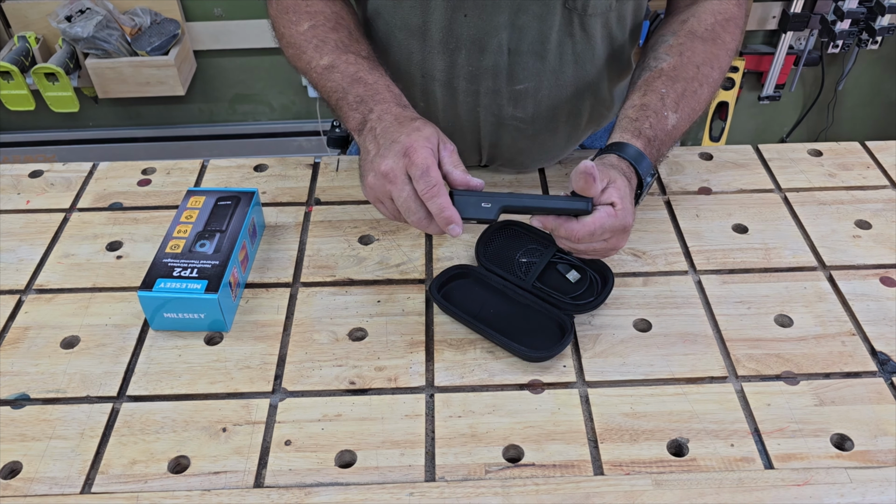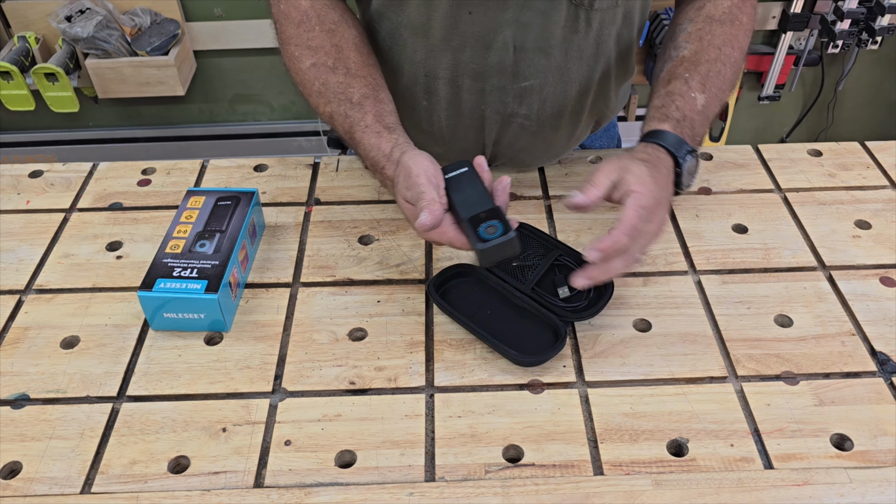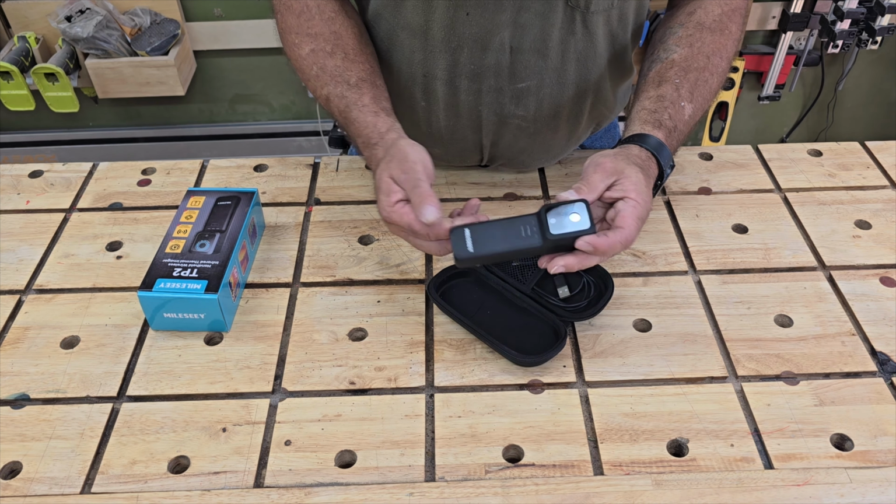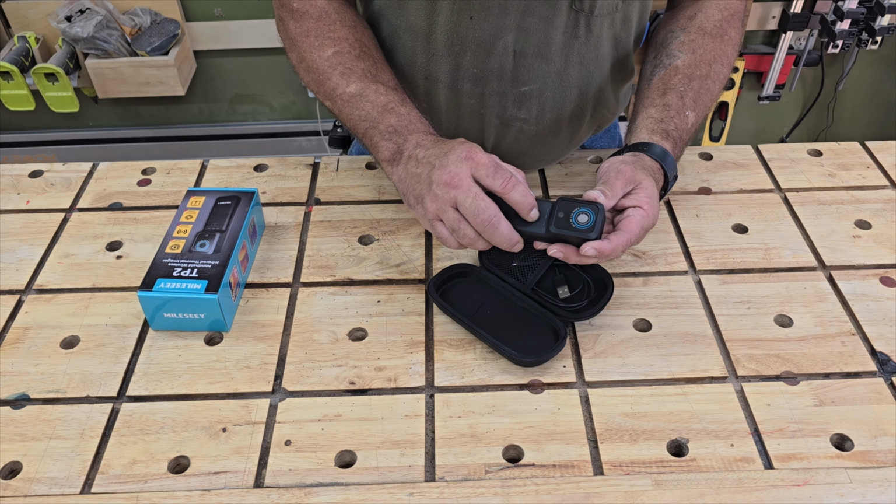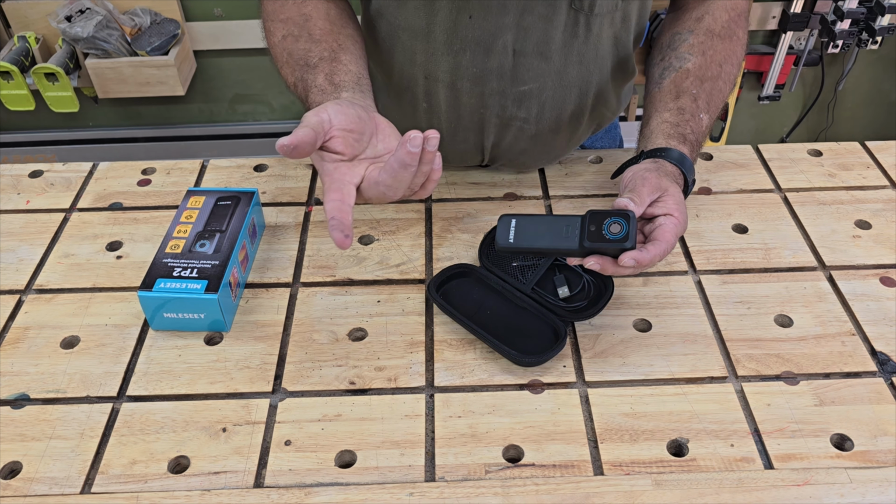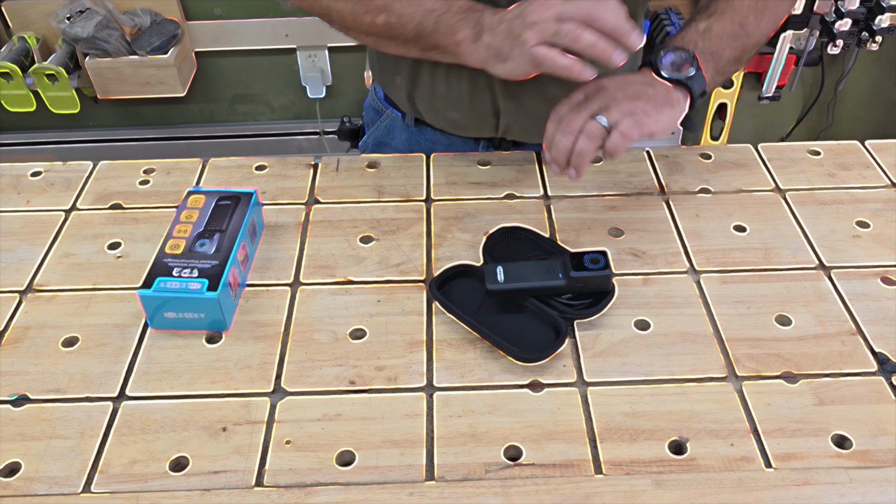It's got a USB-C charging port. It comes with a USB-C wire. I just plug it into my cell phone charger, and it works fine. You just turn it on, and then we will open the app, and I'll give you a screenshot and show you how well this thing works.